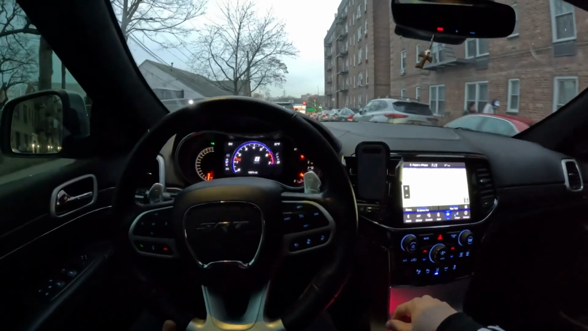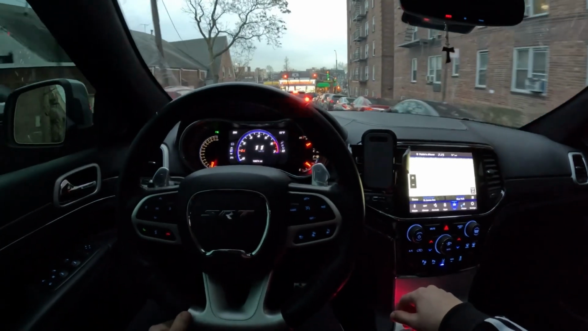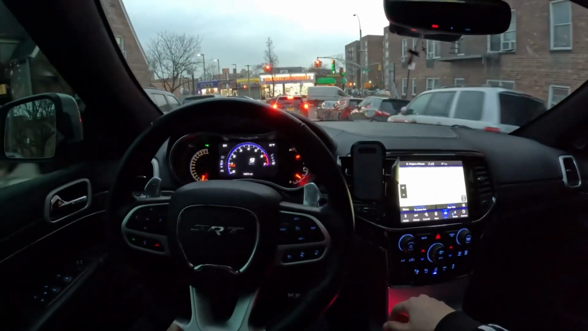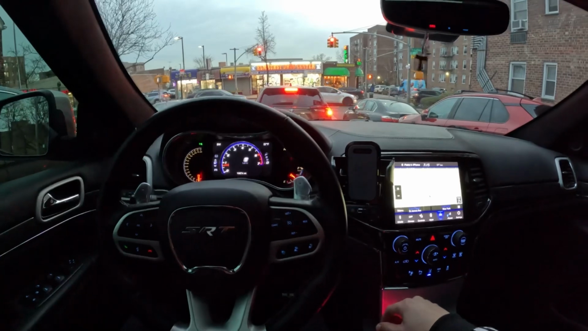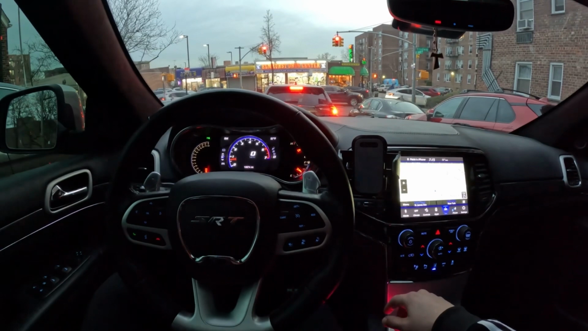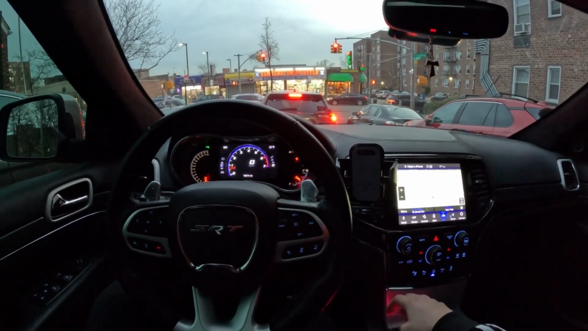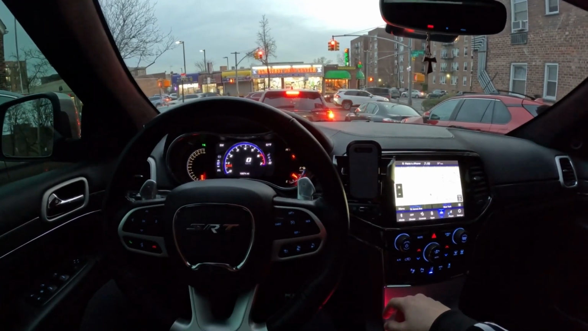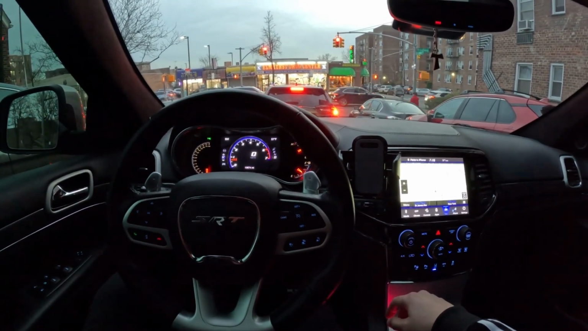So luckily for me and for this drive, it is 7:15 p.m. here in New York City in Elmhurst, Queens, and it is not pitch black yet, which is awesome. I tried recording a video this morning on my ride to work, but I literally hit the worst of traffic, which was a big bummer for me because I love that one little strip that I was trying to get onto to have a nice ride on, but that didn't work out as planned.